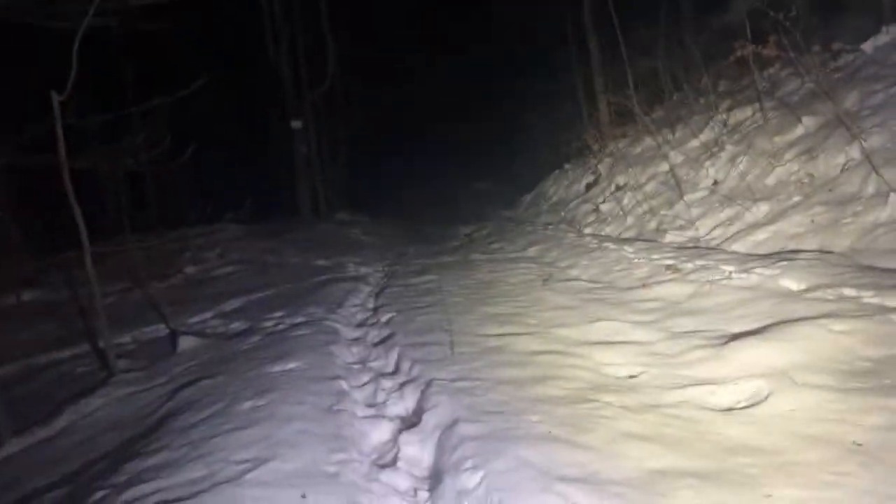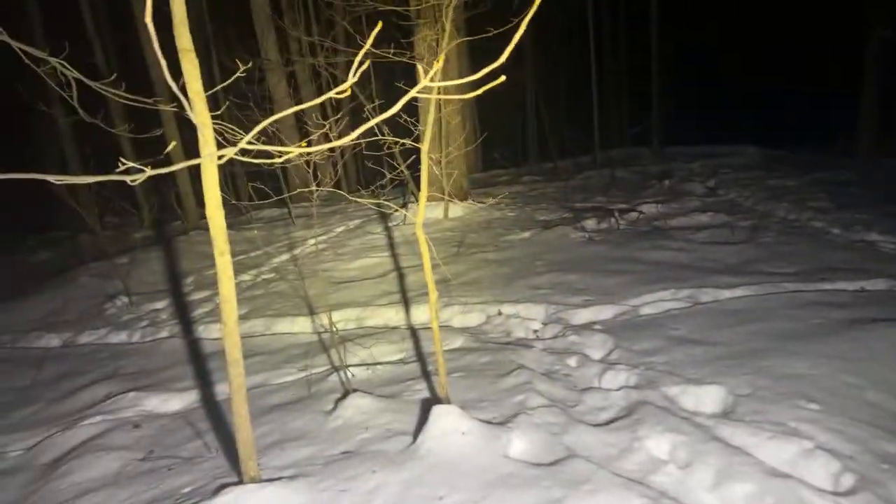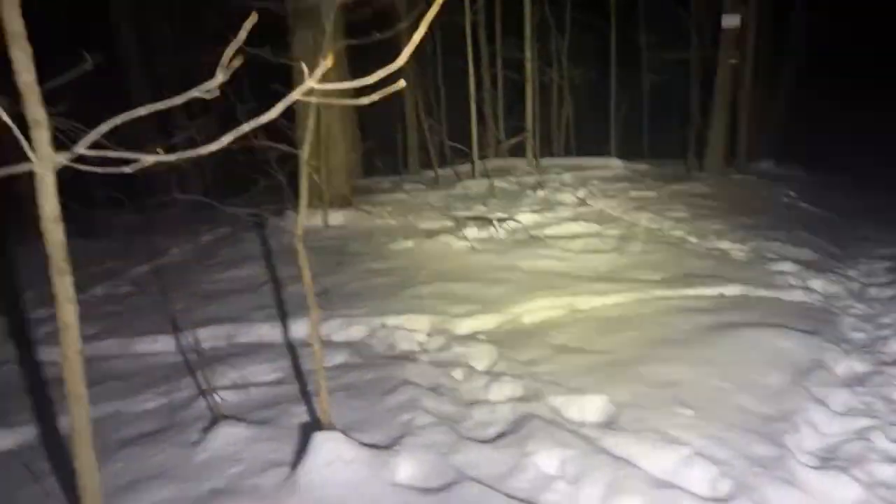So right off the bat, I got a bunch of deer tracks. There's some more. These are deer. See, they look like some good-sized deer. They're all following this path over here. Now, I don't know why, and it's a dead quiet night. You can hear the traffic from I-90. That's one of our noise pollutions.